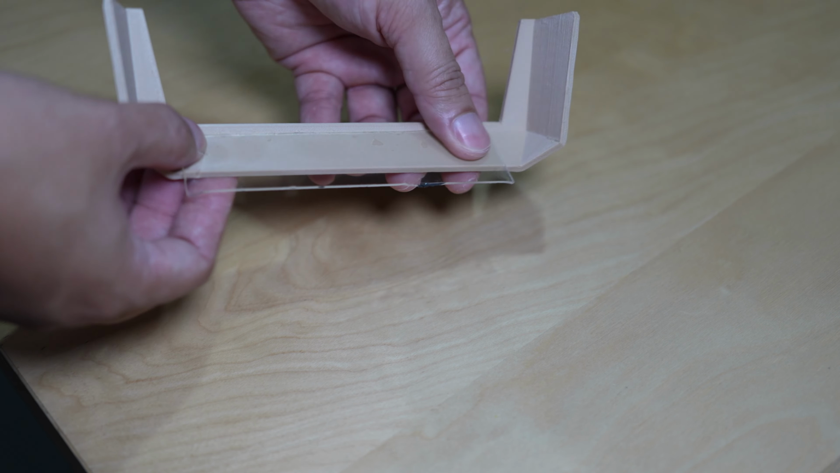I think 3M also has this. You don't need to put a lot of tape on this because you won't be able to remove it. This one is about 1 millimeter in thickness, so I just put it in the middle. It sticks very well to the 3D printed part, which has a not-so-smooth surface.